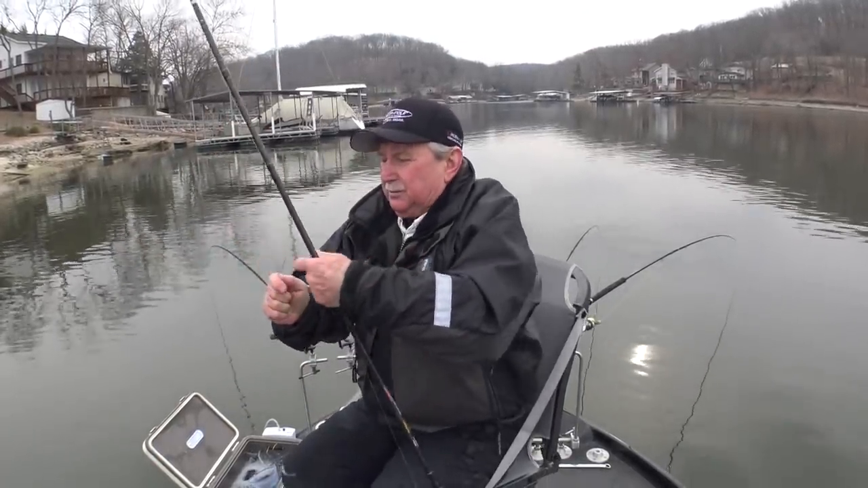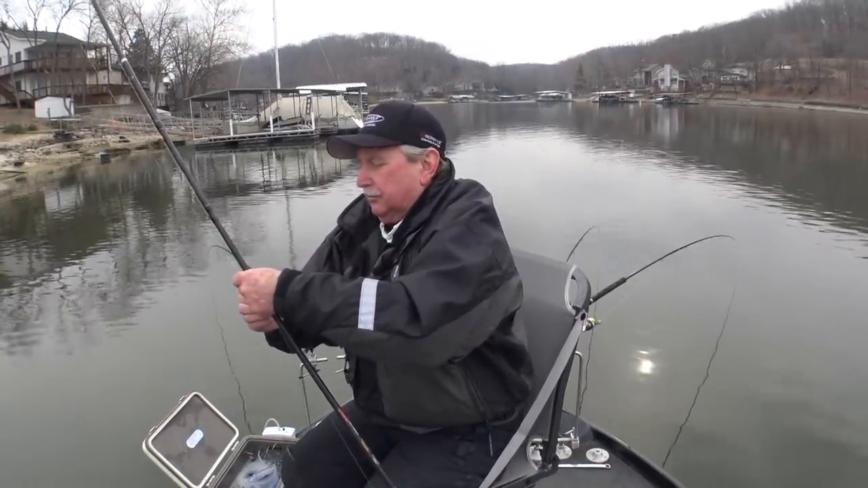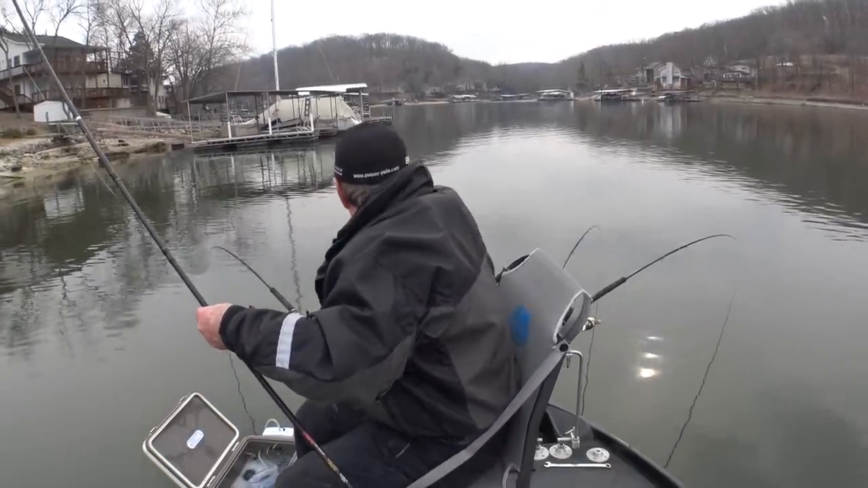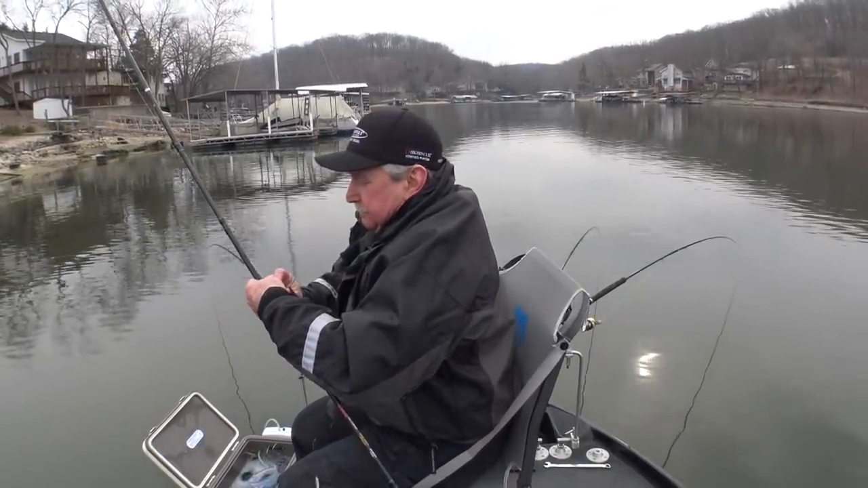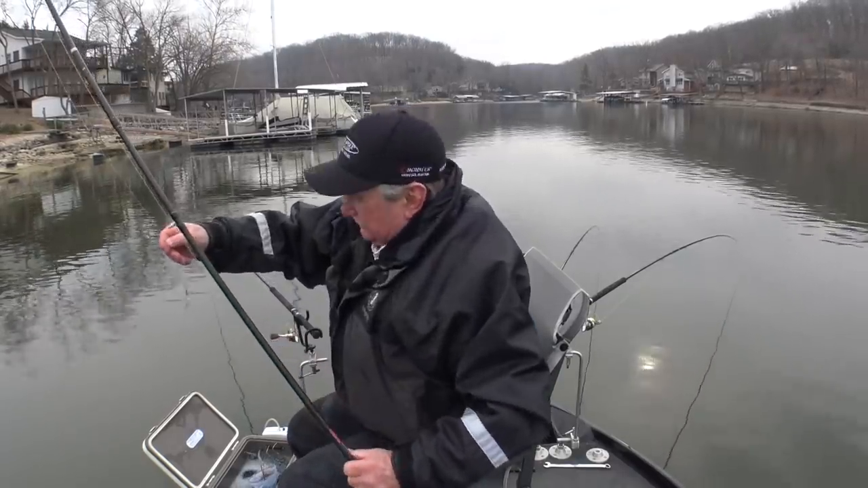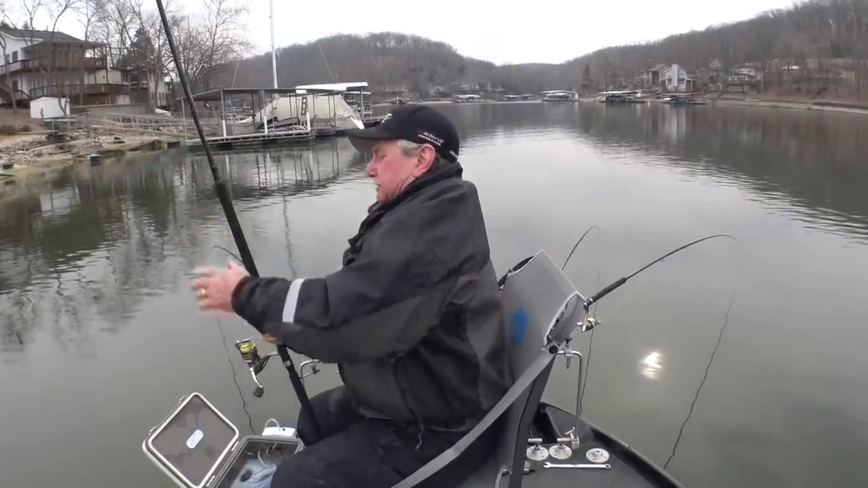As on one of the deeper baits, those fish are kind of hugging the bottom down there. Not far off the bottom. As on straight minnow, they seem to be wanting that minnow better than the jigging minnow.